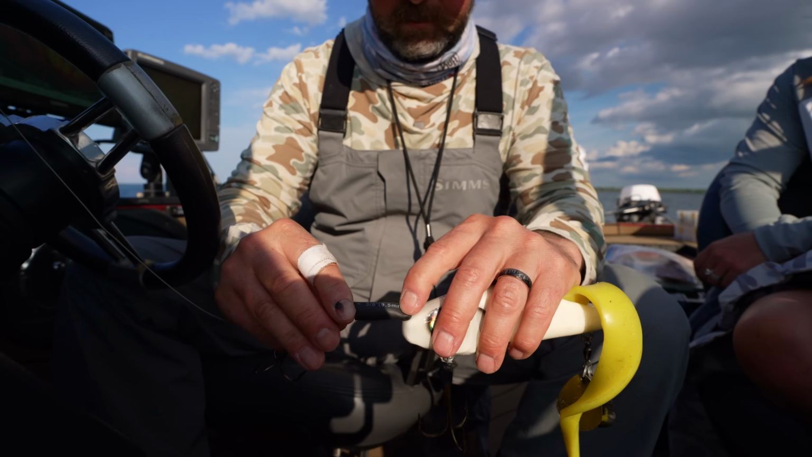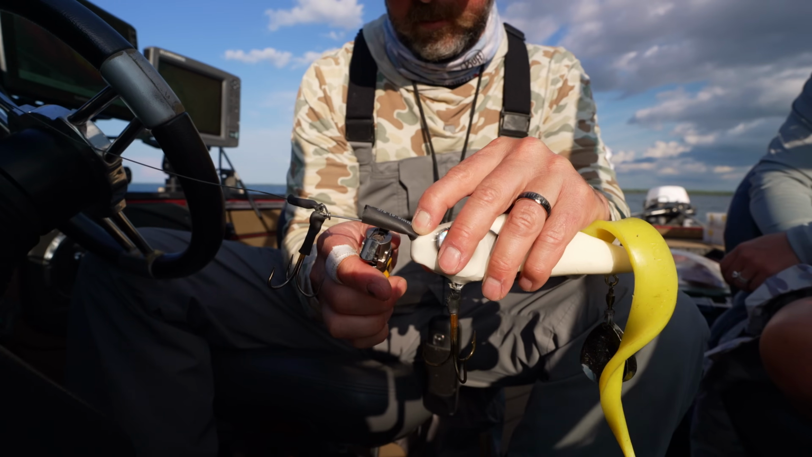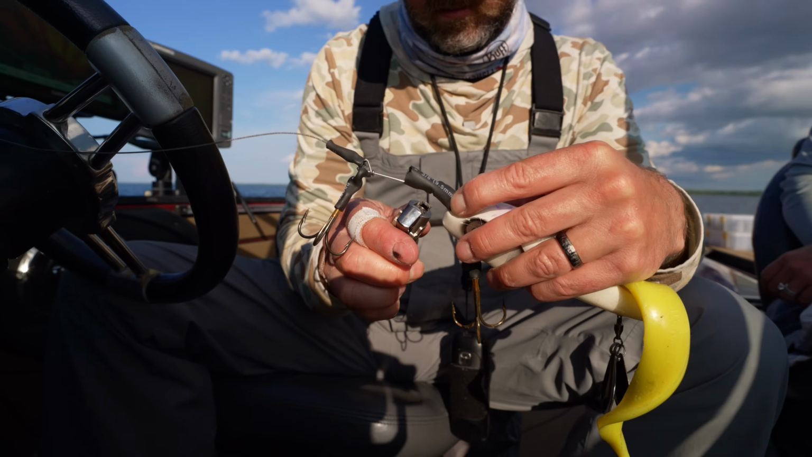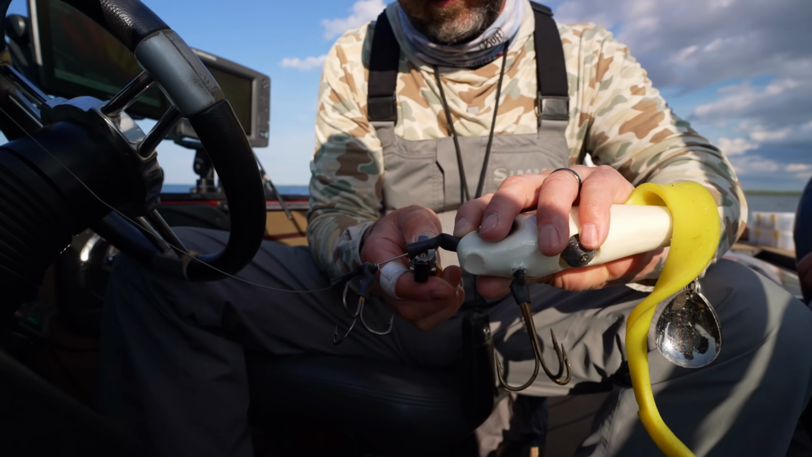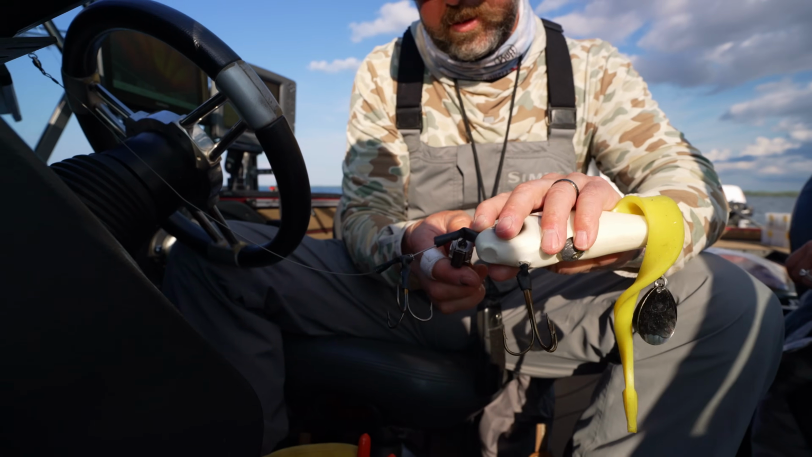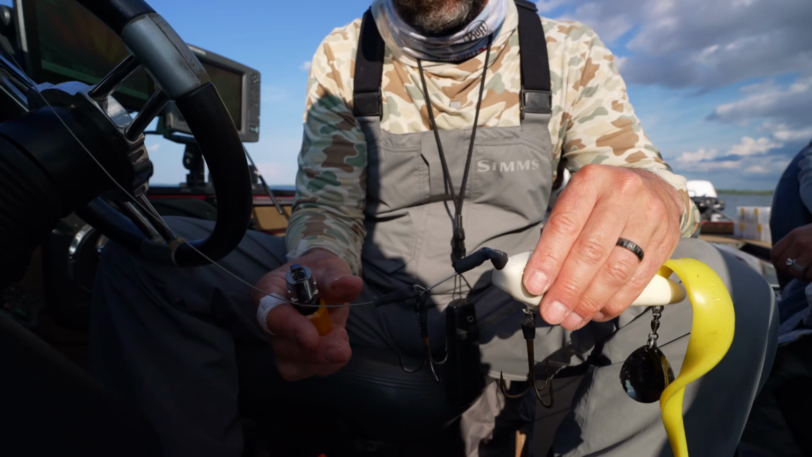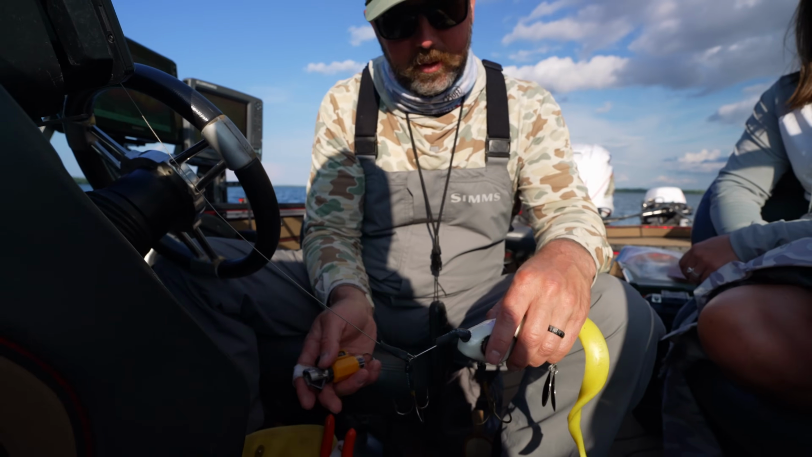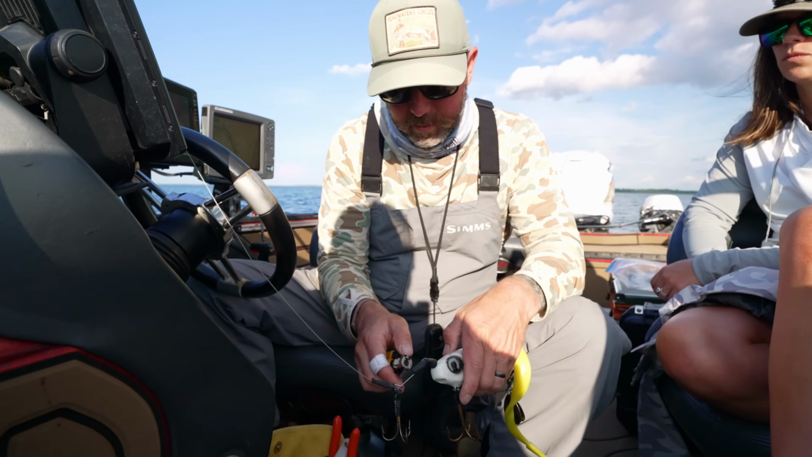Just like that. Like we touched on earlier, that shrink tube's super important because it adds rigidity to that wire lead and keeps that hook on the bait. And there's no movement too, so if you're jerking it, there's no movement on that bait. So this is just an extension of the bait itself. If you didn't have this shrink tubing and you were trying to jerk it, I think it would just wrap up. I've tried it without it, it would just wrap up.